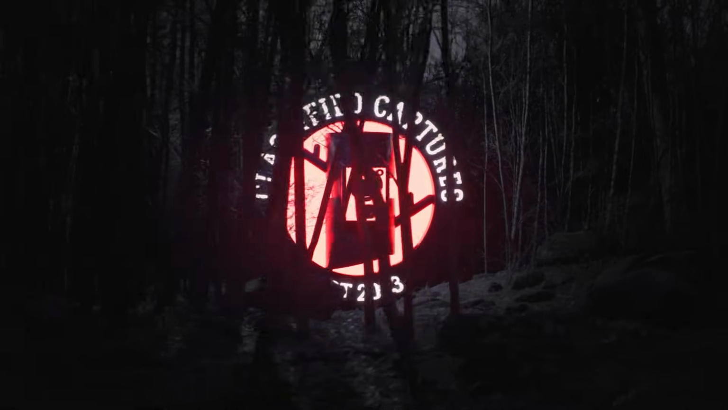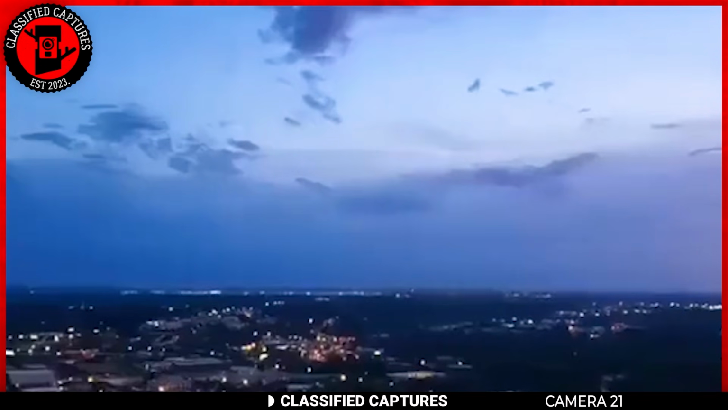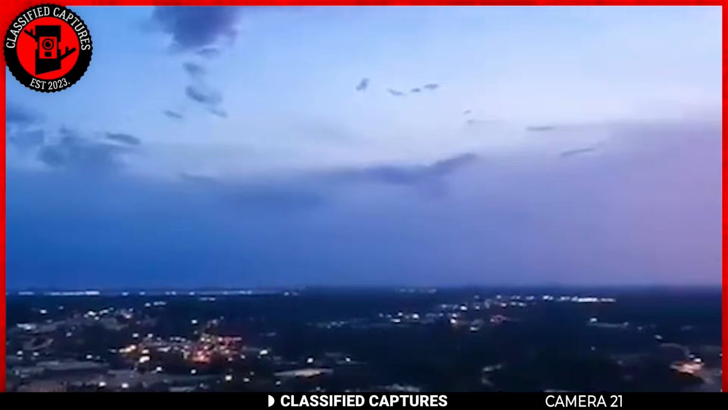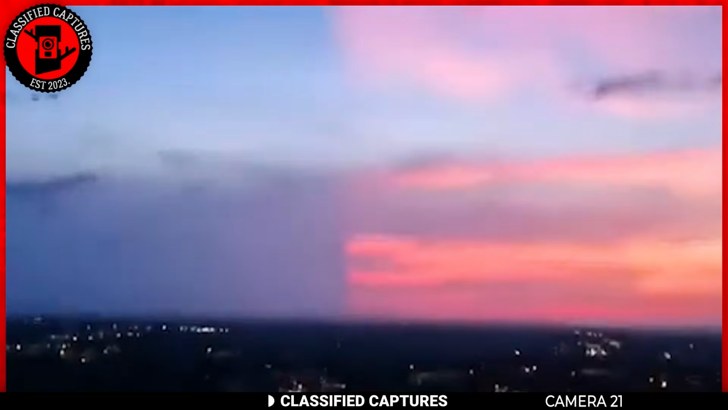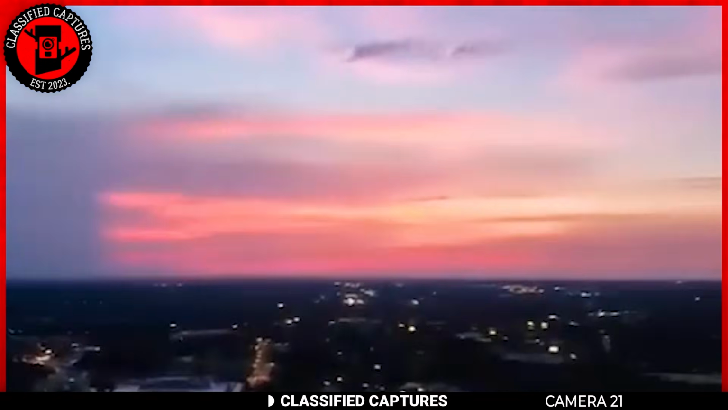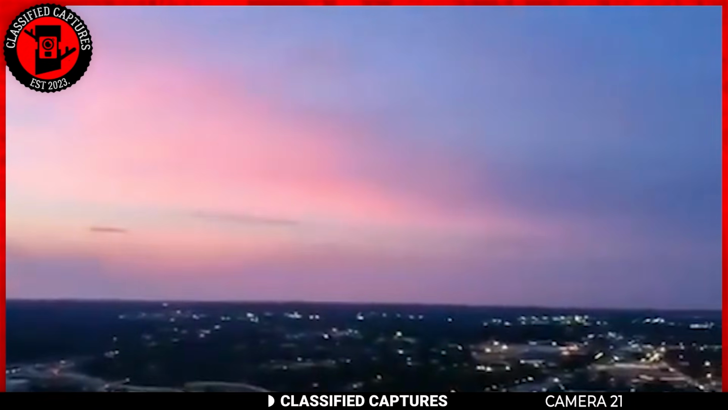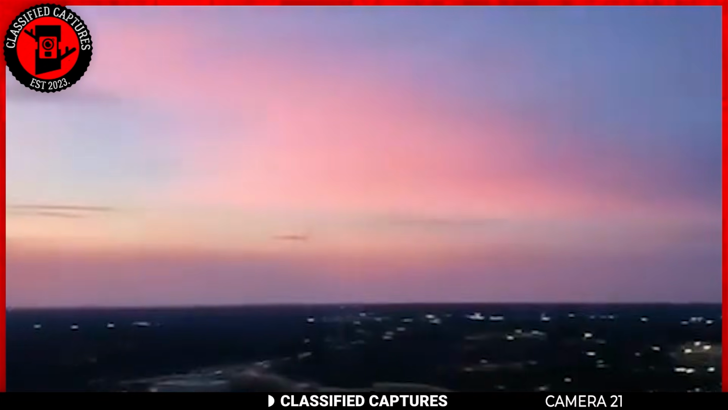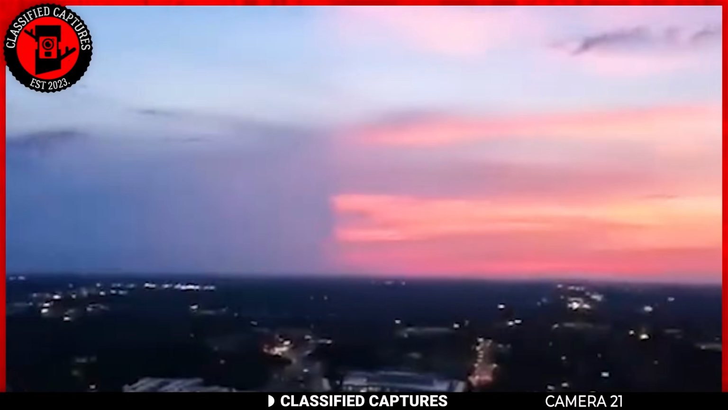In this next footage, someone shares a video of something strange going on with the sky. It looks like the sky is divided by a straight and visible vertical line. One side is clear blue, while the other has an orange hue. It's like seeing two different worlds on one canvas. It's very strange, yet beautiful.